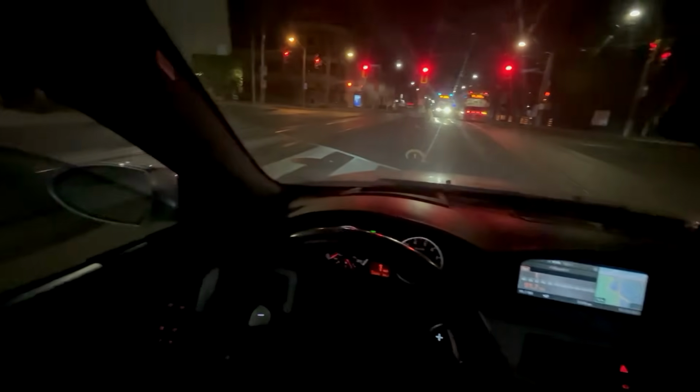Come on, crosswalk, you can do it. Turning the sprint booster on to Sport 5 for now. We're gonna go race soon.